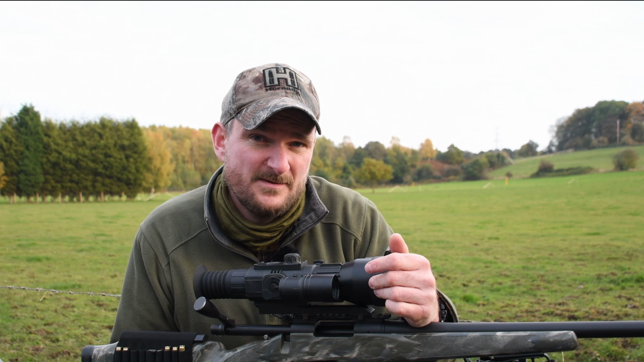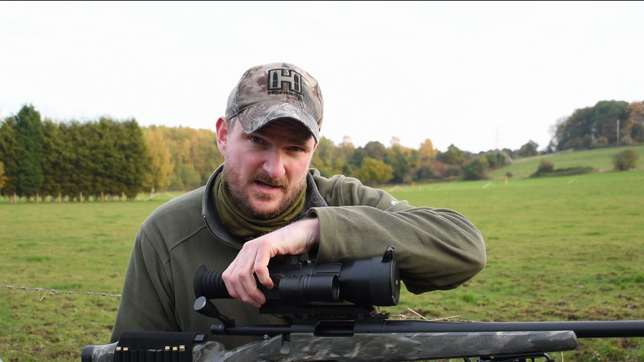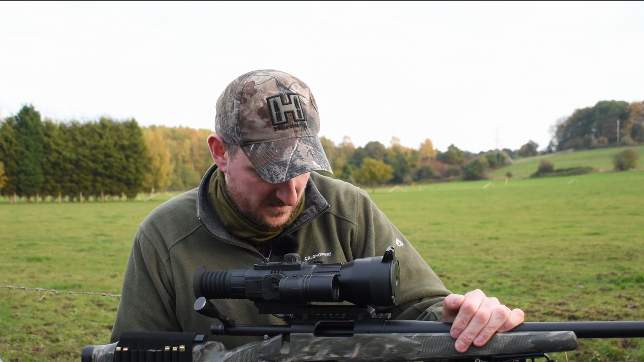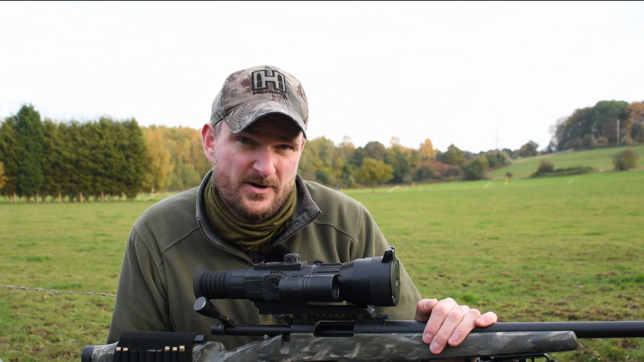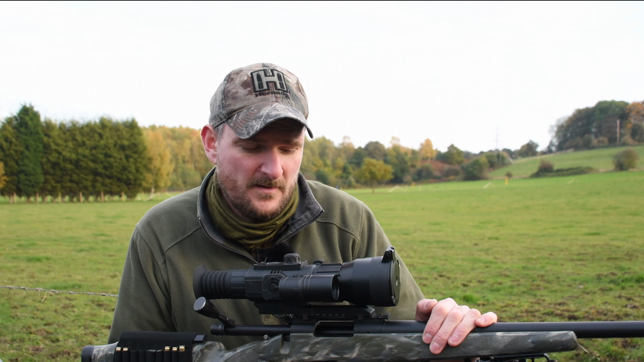It's using a 1280 by 720 CMOS sensor. This is transmitting through to the image screen, and you've got image focus back here for the screen, and that focuses on the actual target in the distance. You've got a 4.1 degree field of view, which I find quite spacious. It feels pretty much like a regular sort of 6-8 power day scope in use most of the time.